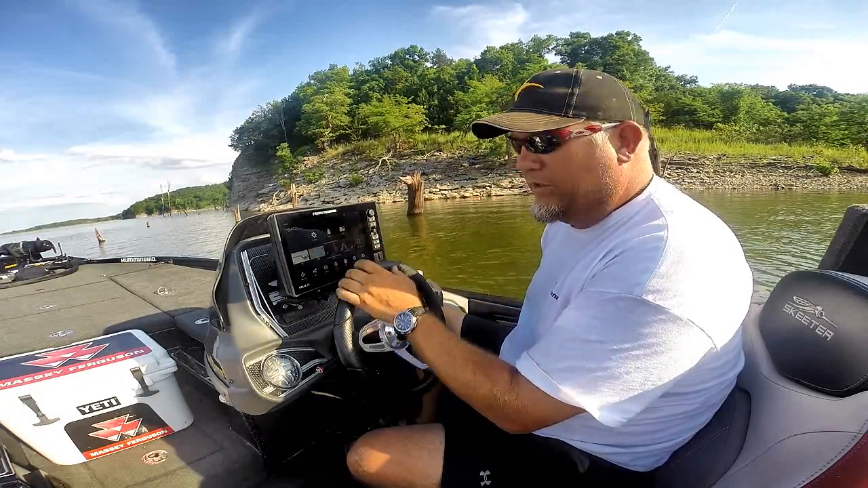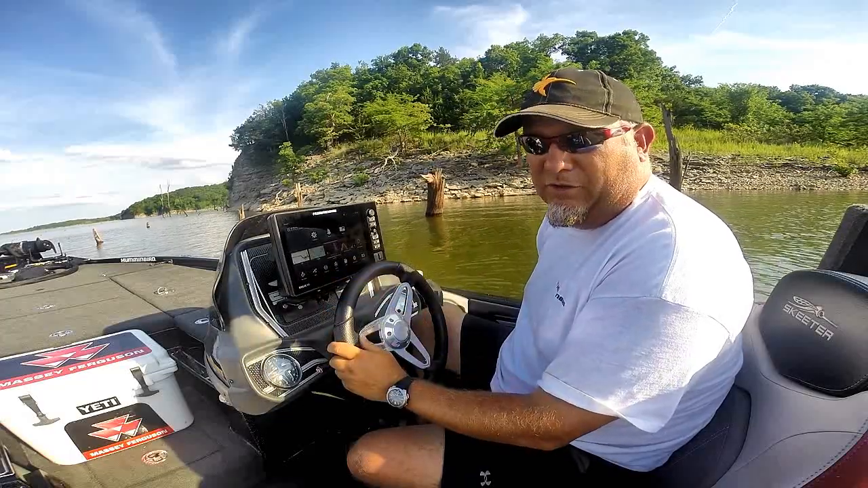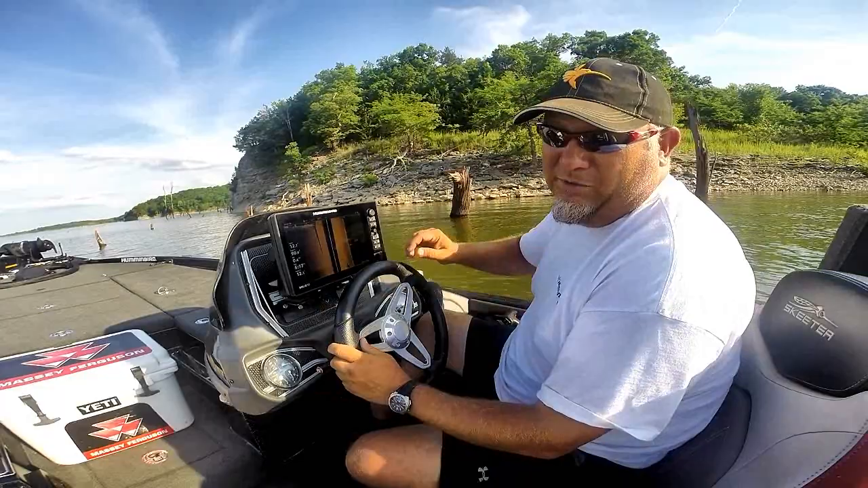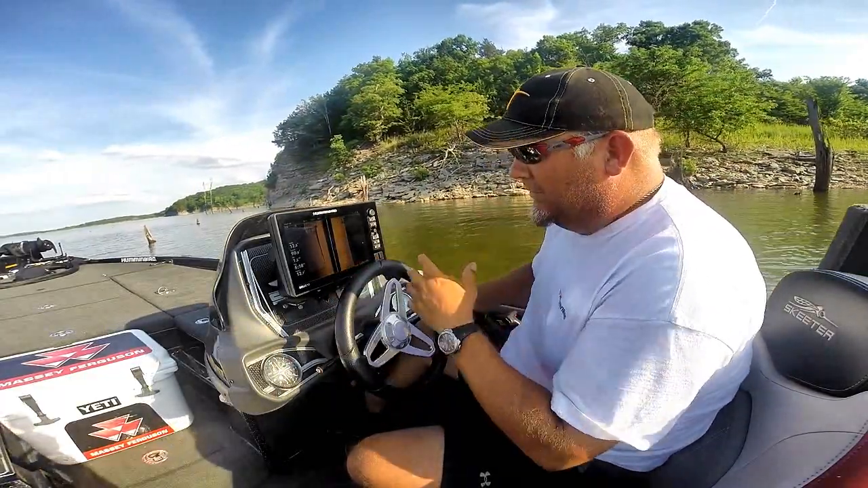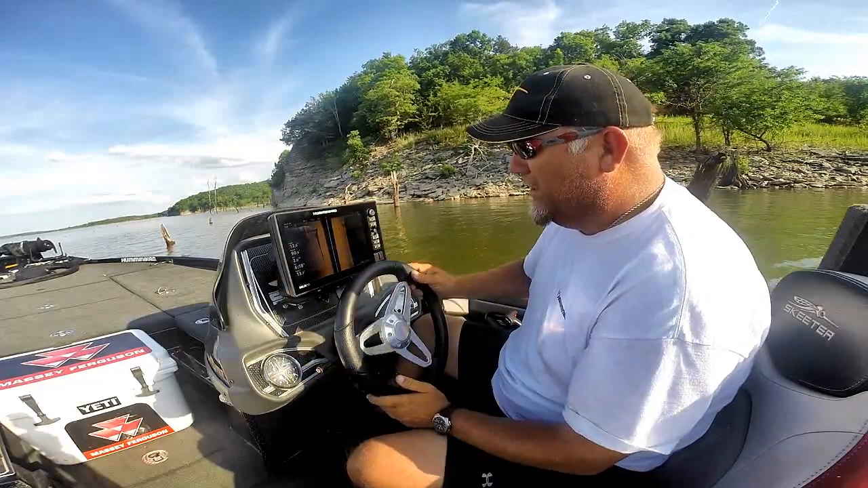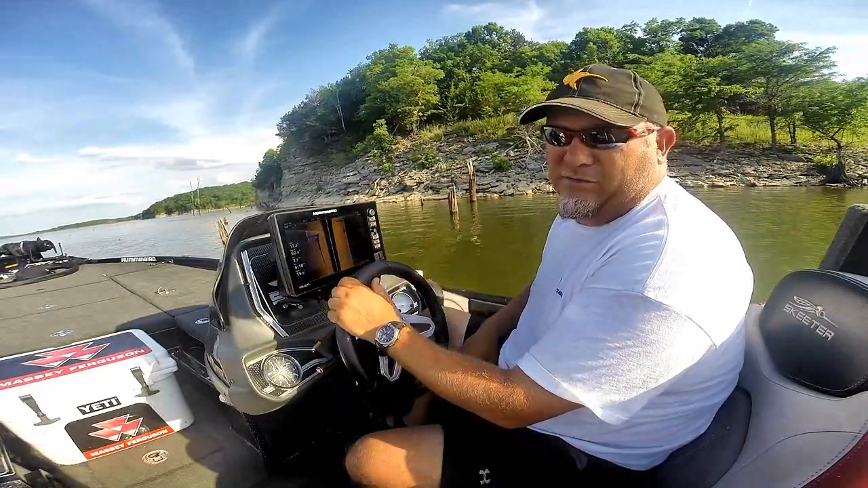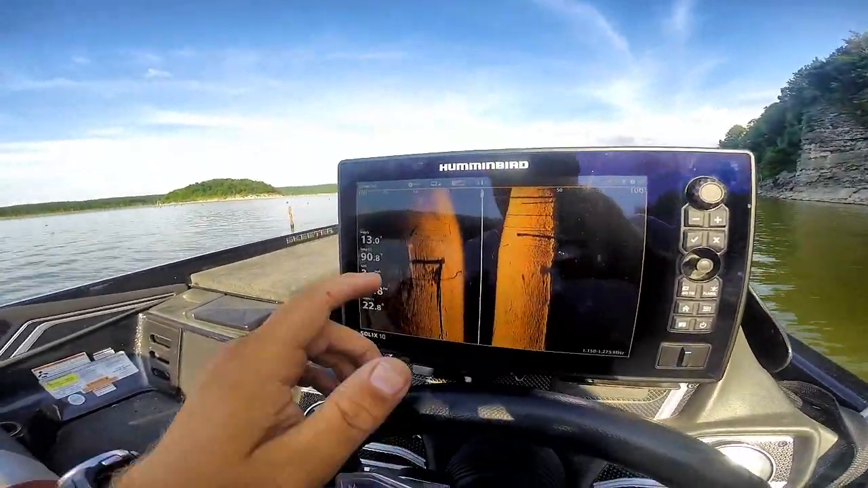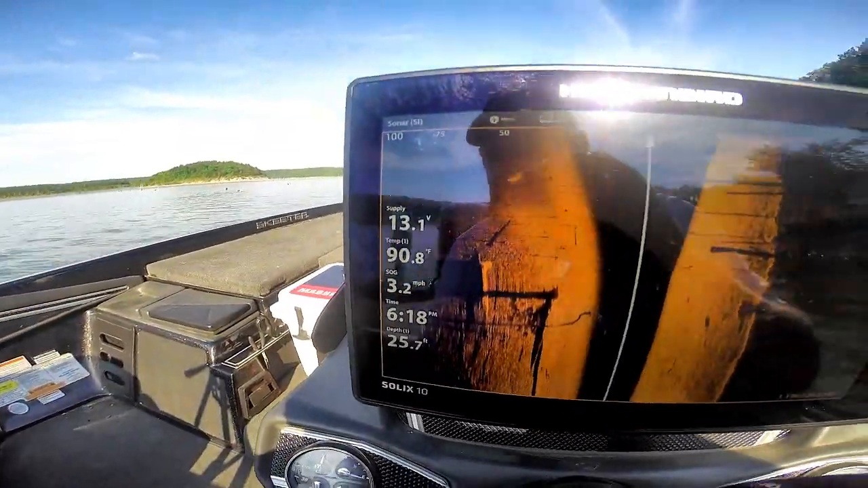We're starting at the home screen. We have done nothing except factory defaults here. So we're going to fire up the motor. We're going to hit Mega Imaging, and we're going to get started here. This is fresh, no tweaking, no nothing, to show you the details that you get straight out of the box with a Humminbird. As you can see here, we've got some stumps and some trees. We were stopped right here, that's why the data is repeating.